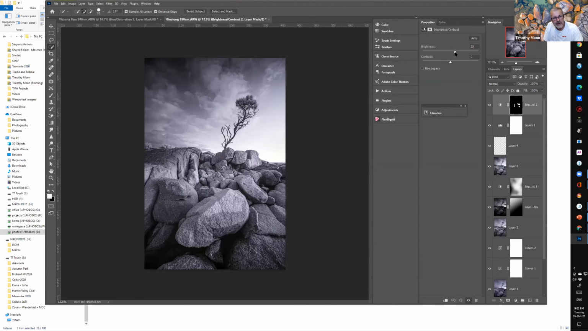Then I can selectively just brighten those few rocks there in the foreground, just to bring up the interest around the base of the tree, just to brighten it a bit. And here where it's blended in a bit, then we just need to brush that back. So we'll come in here, select the black brush, and then we'll just brush out the effect a little bit, just to soften it in on those edges there. Right, but you can see the effect there, where that's just gone from being a little bit flat to giving a little bit more light around the centre of the image there.